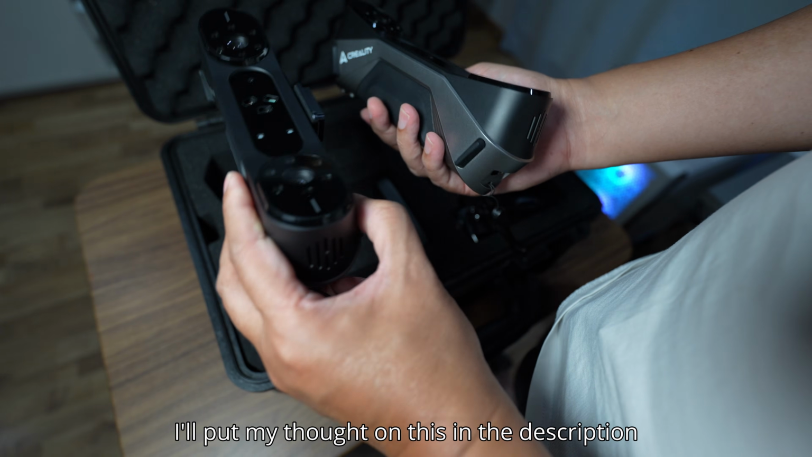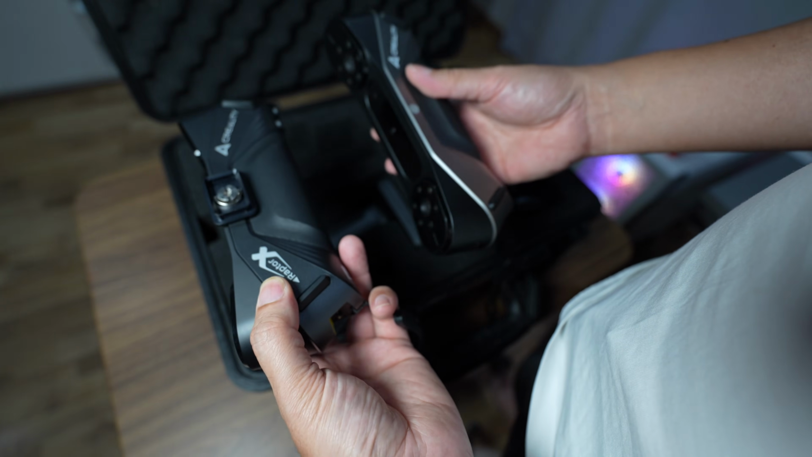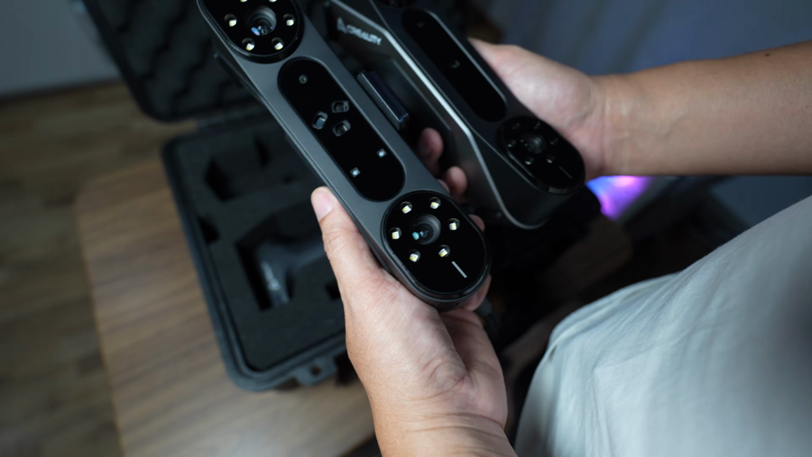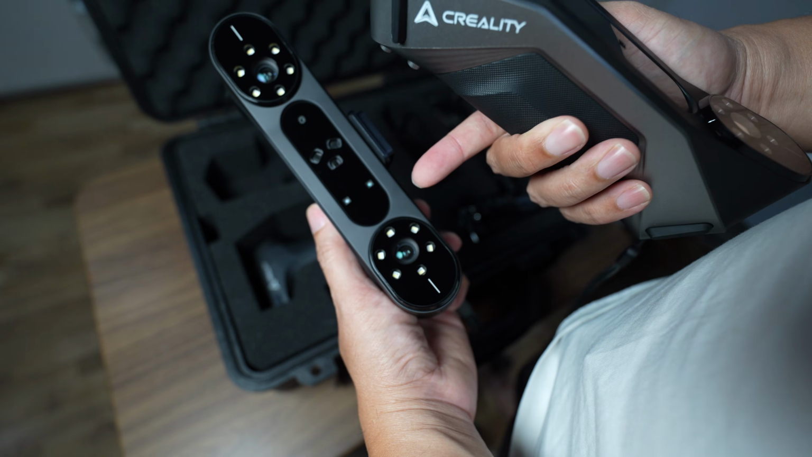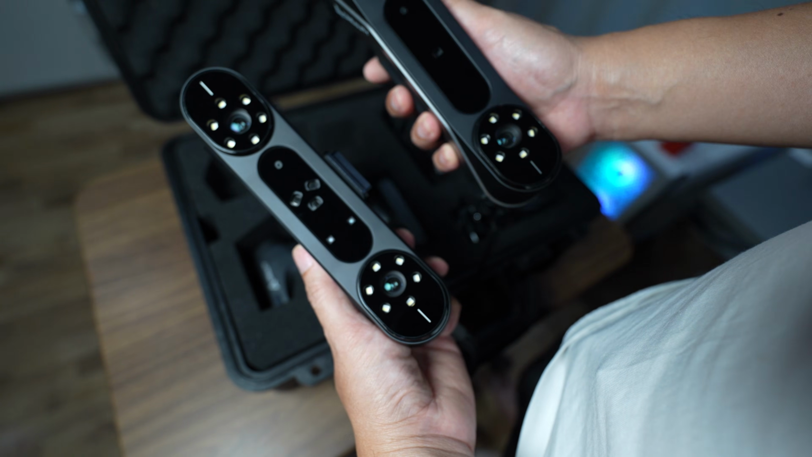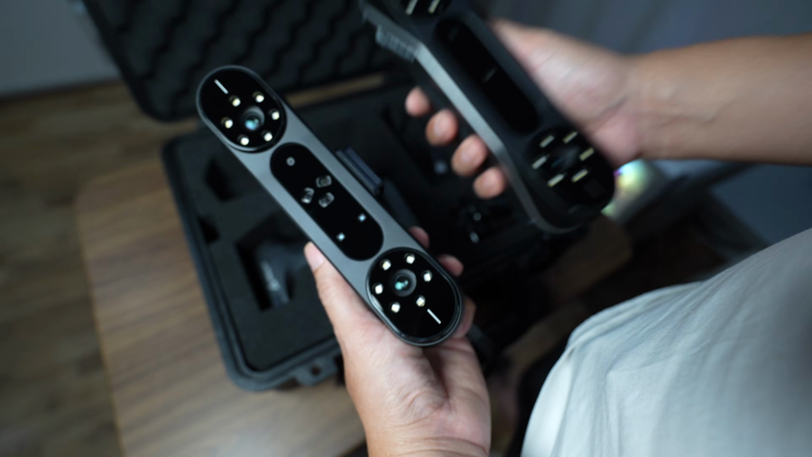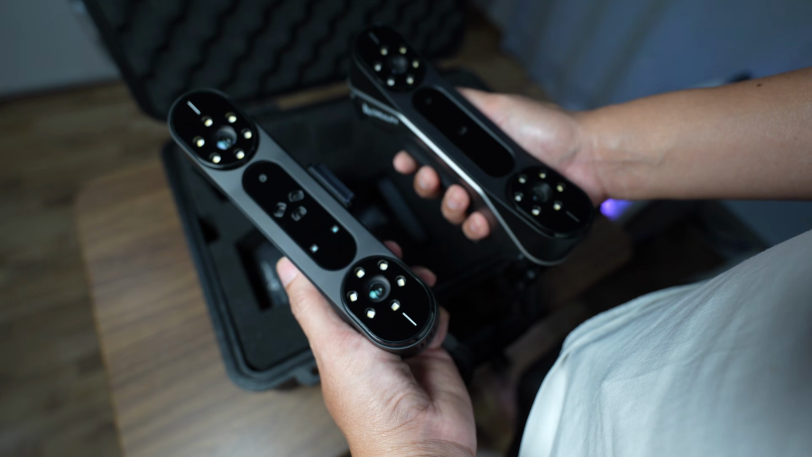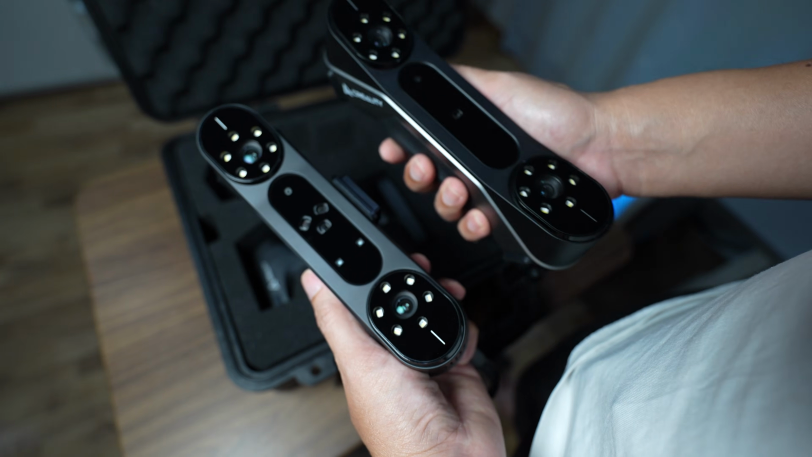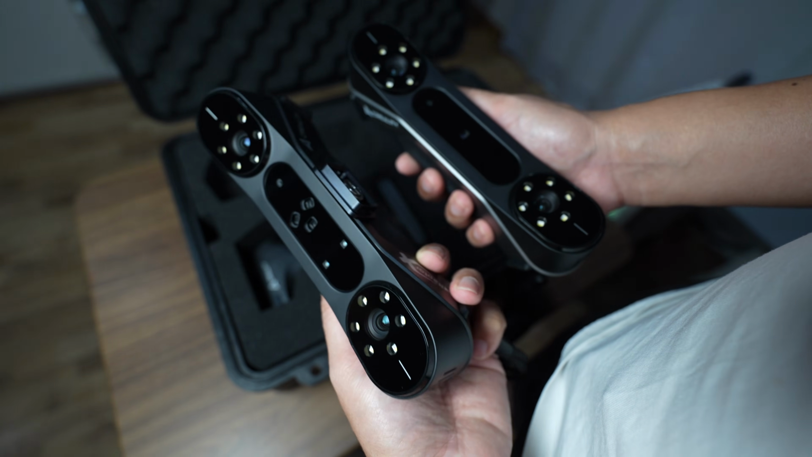The chassis of the scanner looks identical. The Raptor X is a little bit heavier. If you look at the sensors, this infrared projector is more clear and this one is a bit darker. So I tested what the difference is between these two, what additional functionality you gain from buying the Raptor X